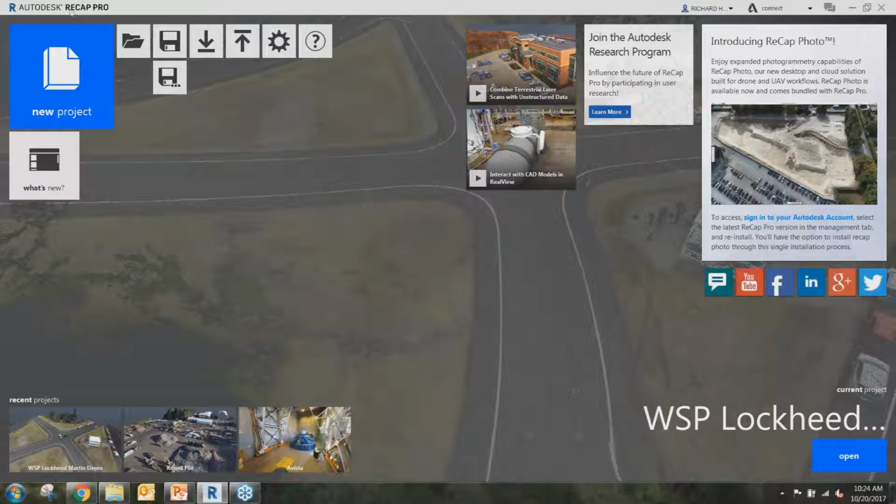So up in the upper left-hand corner, it'll either say Recap 360 or Recap Pro. The Pro version, of course, has the registration tools and stuff.